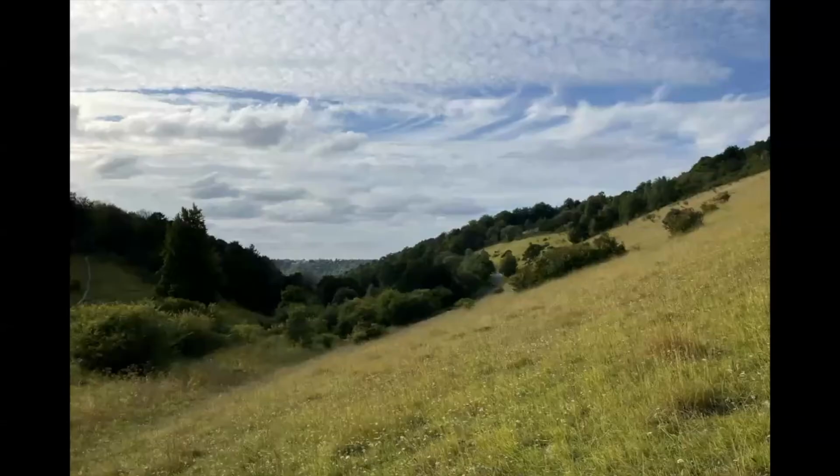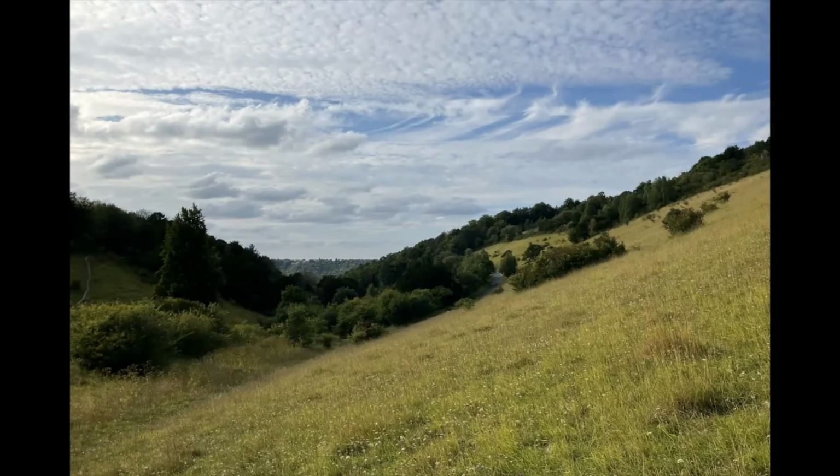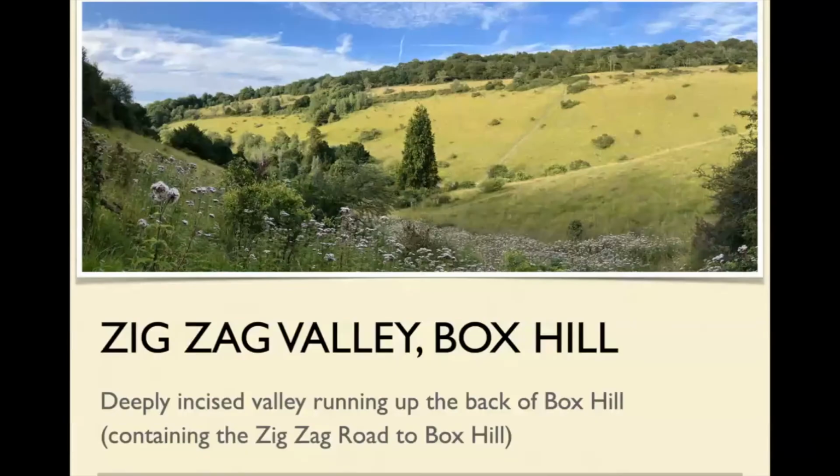This is the Zigzag Road. It's come up there, goes around there, and goes up here. So this is the Zigzag Valley. As you can see, and if you've ever been up there, you will know this is a very steep-sided valley, as they all are, and is a very good example of one of these steep, incised valleys running down towards the north.